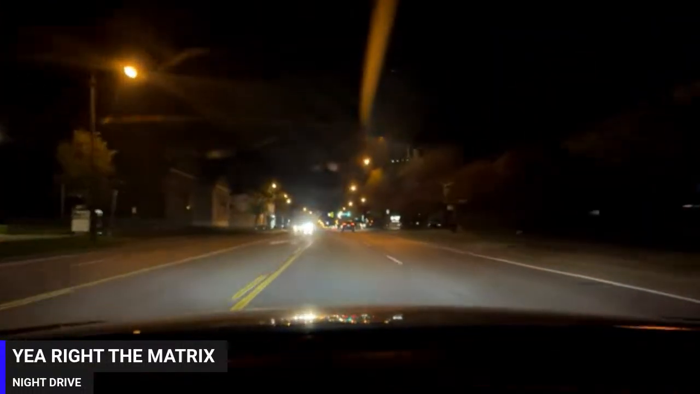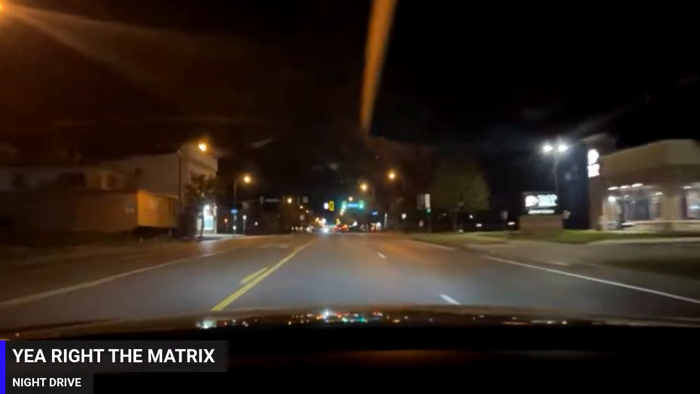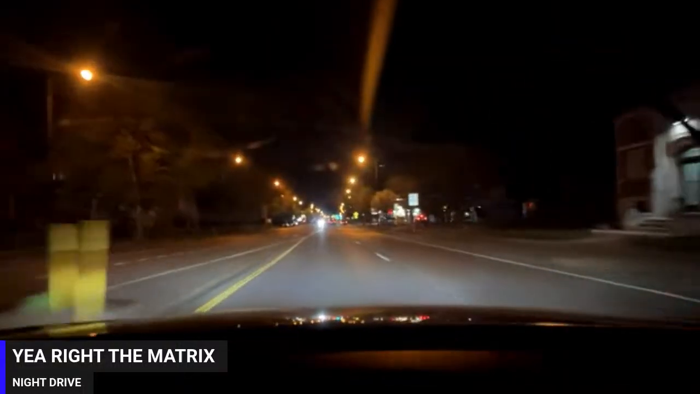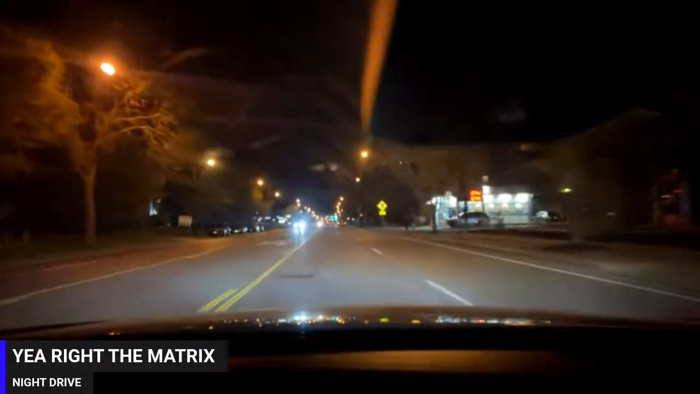Man, it's getting warmer, and you're seeing so many more people tranked out, fettied out, drugged out on the streets. And obviously they're dying, and it's getting bad.